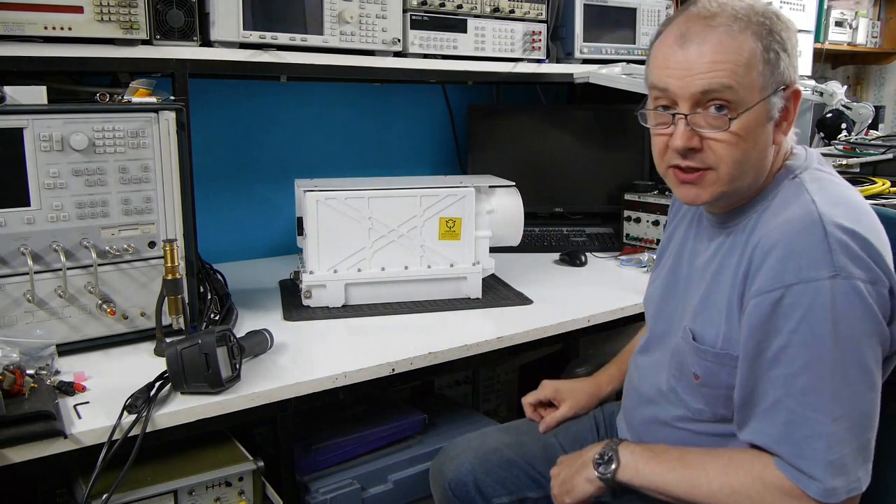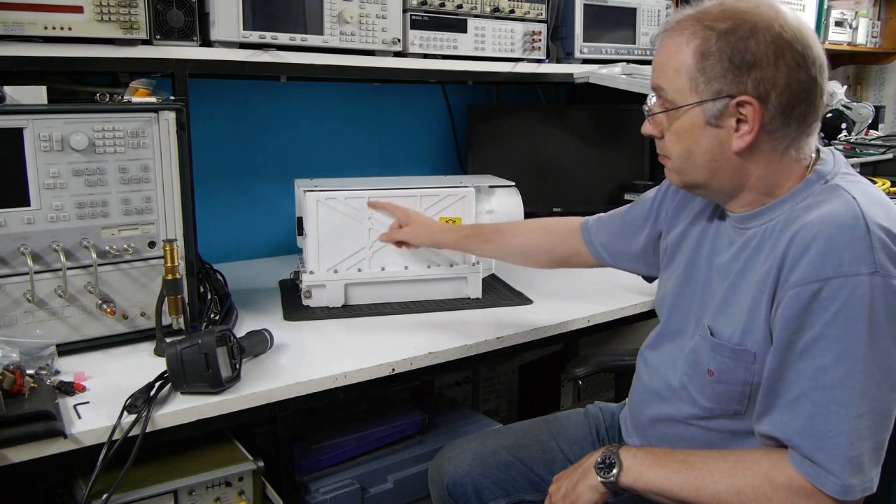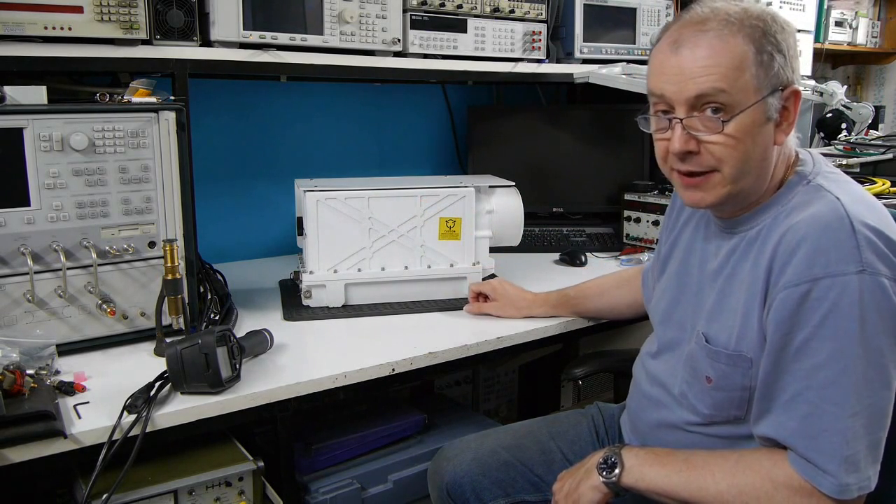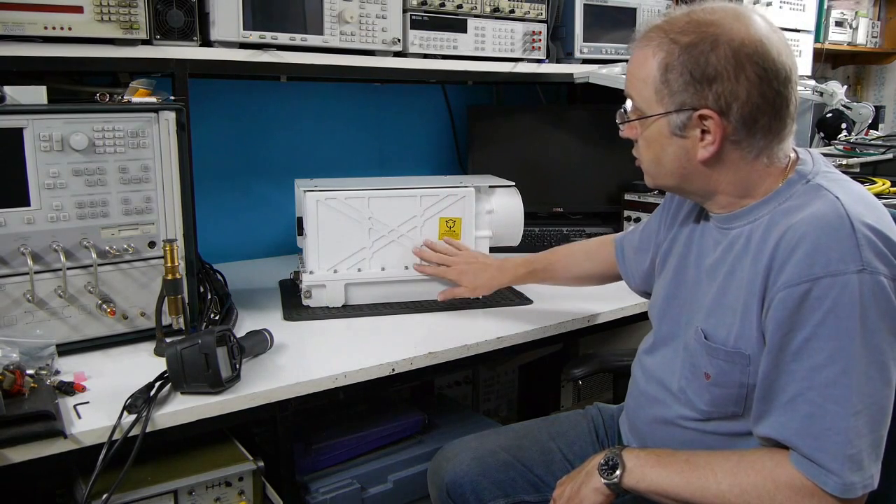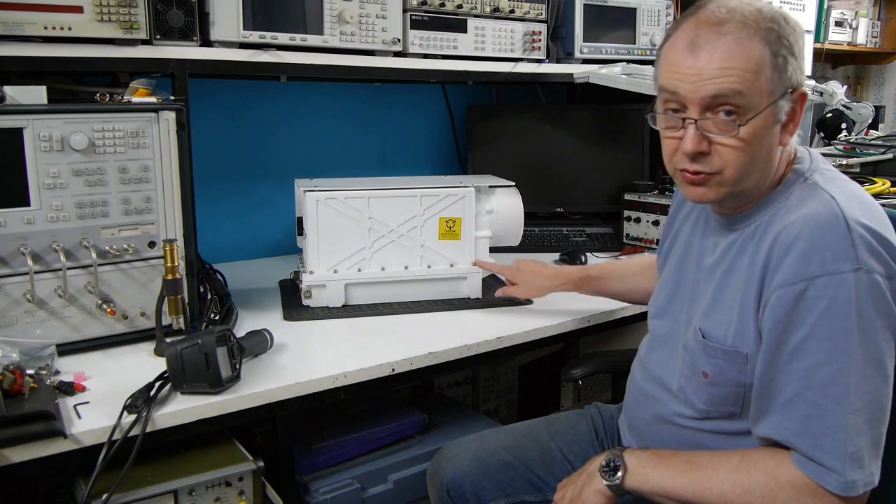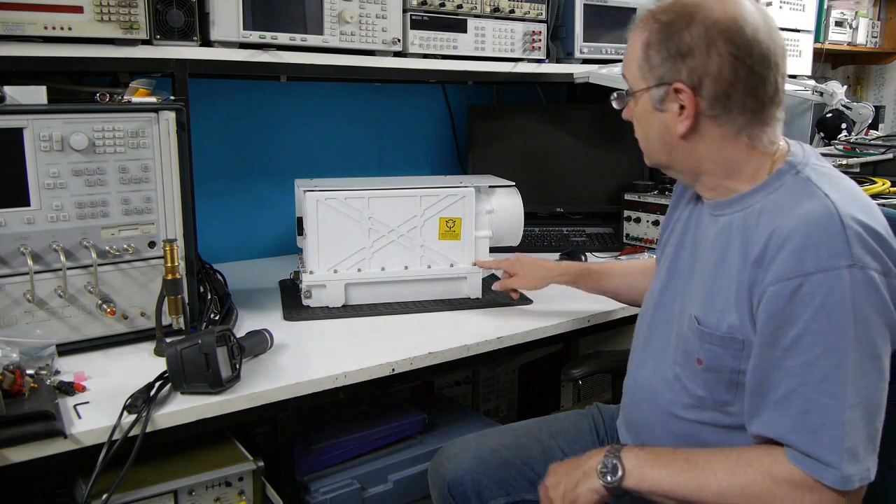From this side you can see that the casing is milled from solid. Very expensive way of manufacturing things. It's in two halves, with a large number of screws holding the two halves together.